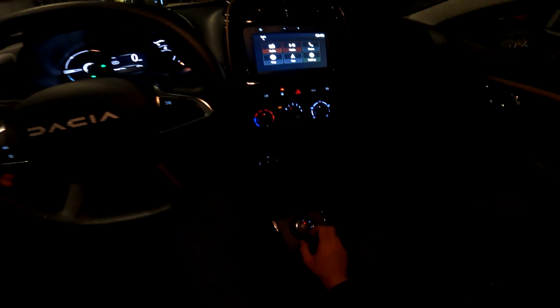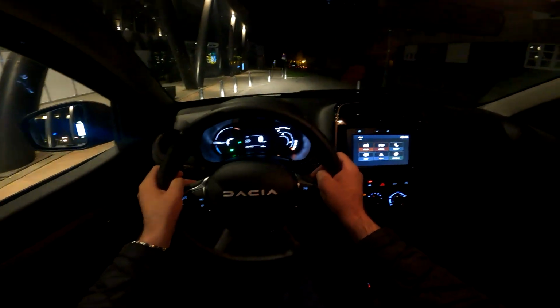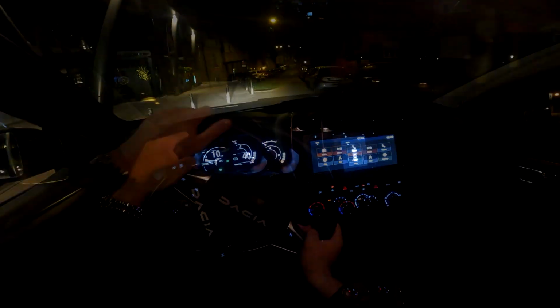And now we are ready to continue our drive. Once again, this very cool controller, gear selector, put it to drive, and let's continue.